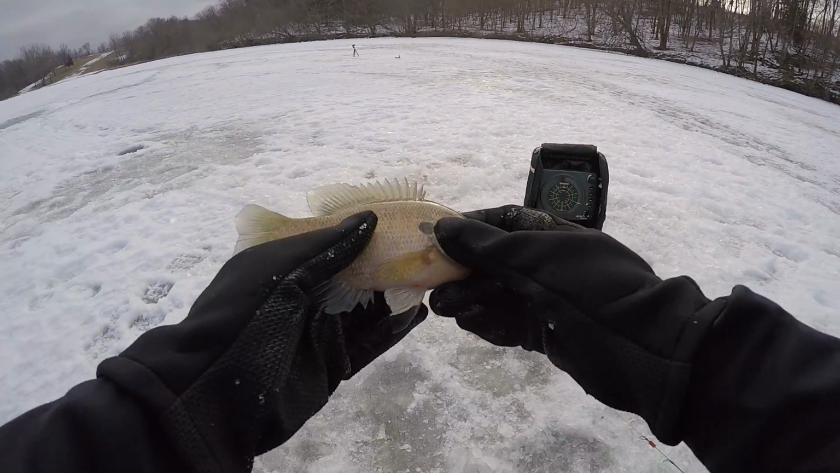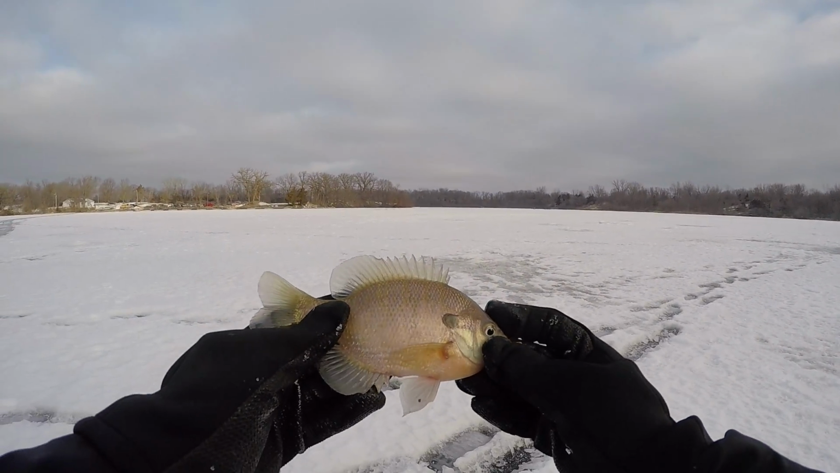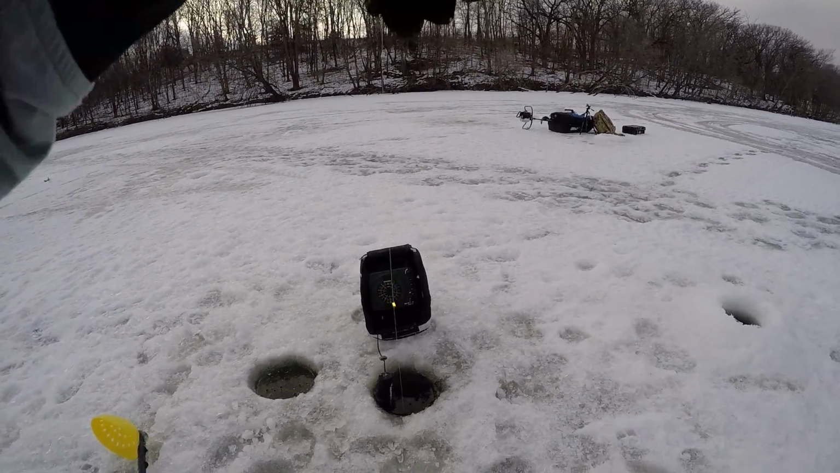Man, I don't know how well you guys can see it. I'm going to turn it around so you can see it in the sun. That is just a beautiful, beautiful fish. Yep, there he is.